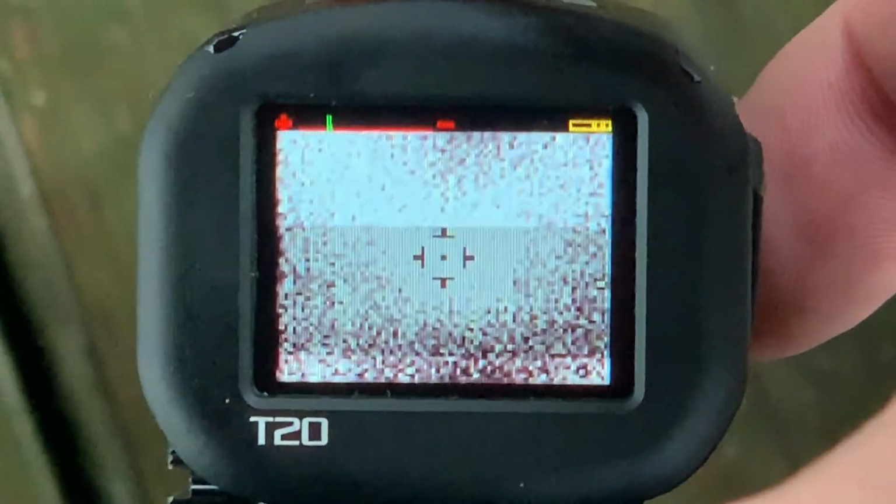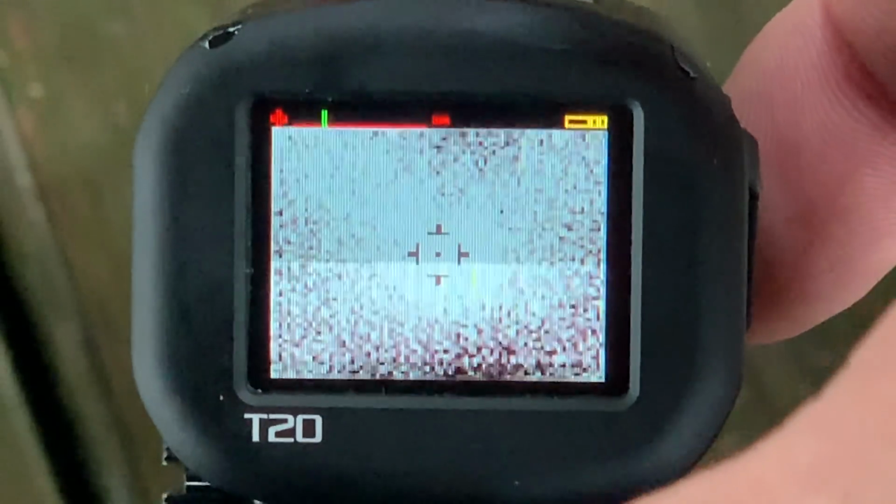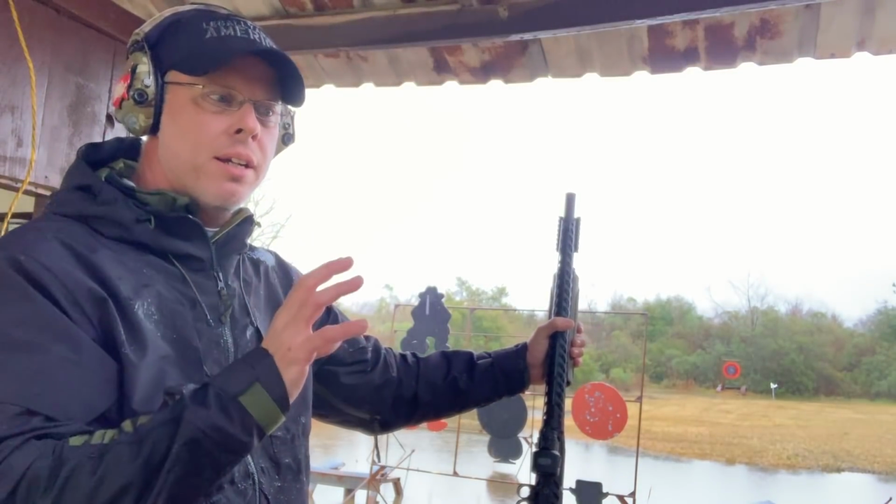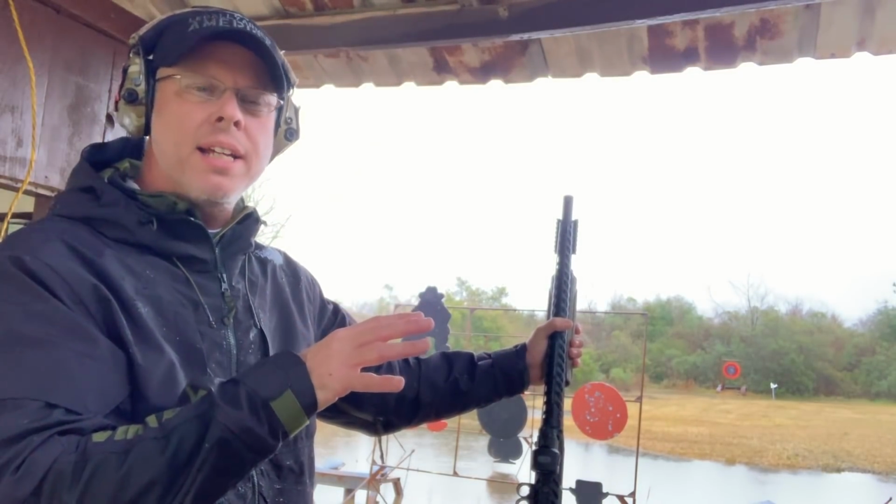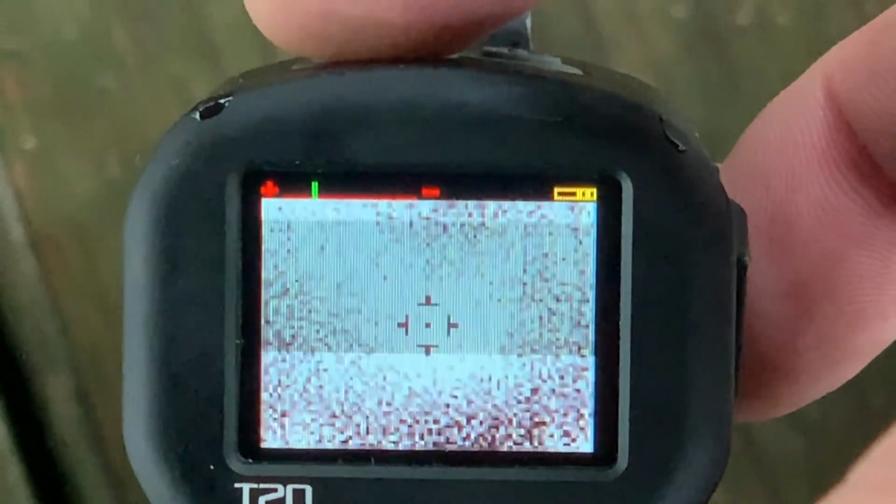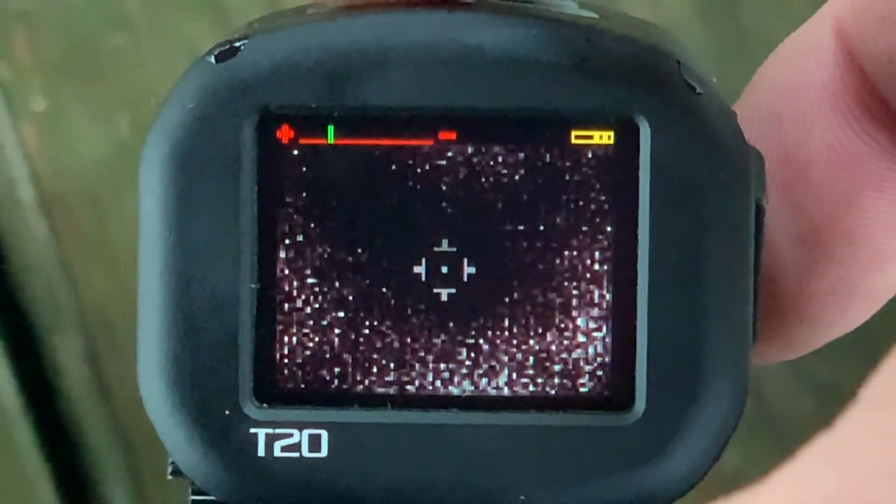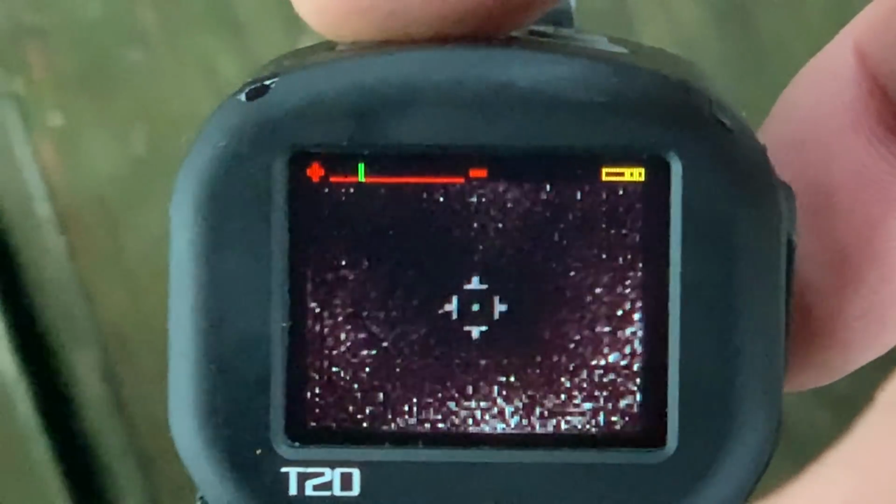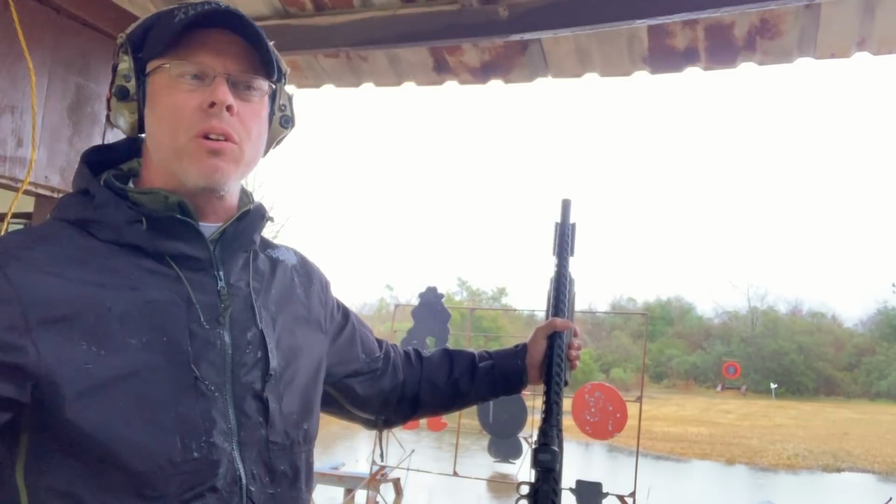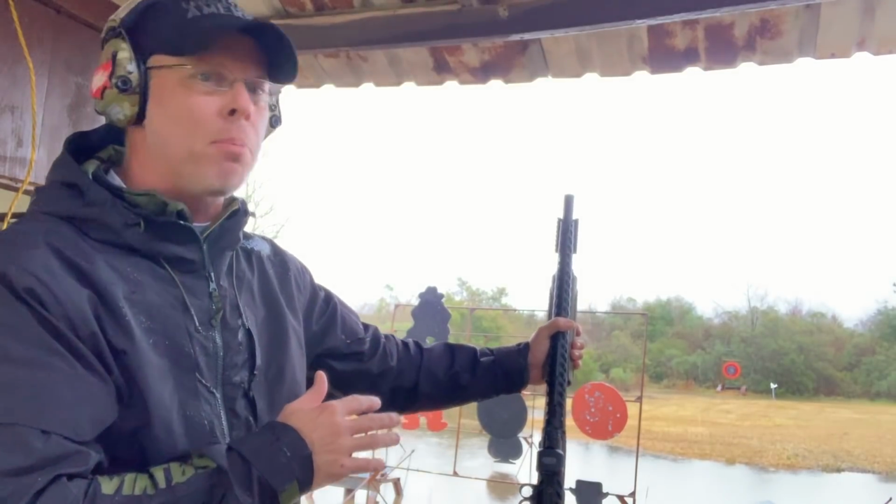I thought I could see where that pack was, but whenever I put it on the one that's more gray, I still really couldn't see, but I could see a little better because a lot of the noise was gone by then. But when I put it on this black, man, it really put everything out. So anything that had any kind of real heat signature was allowing me to see it at that point.